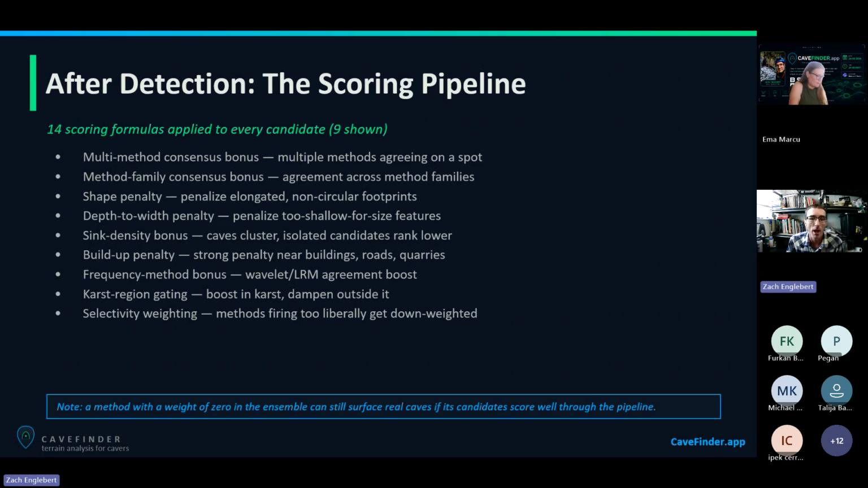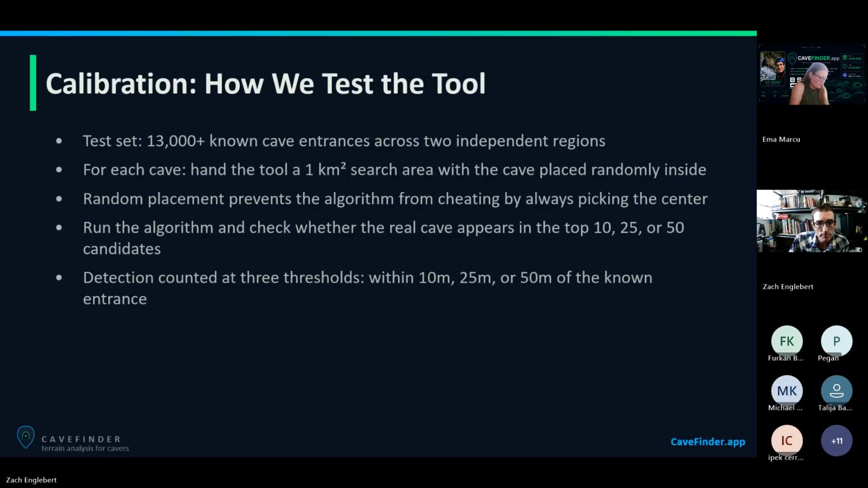These are the scoring formulas applied to every candidate. And again, these will be on the video that's recorded. So even though we're passing by this again quickly, it will be on the video if you're curious to look at these more in depth later. We're getting caught up to where I was. This is the calibration. This is me going over the calibration info.